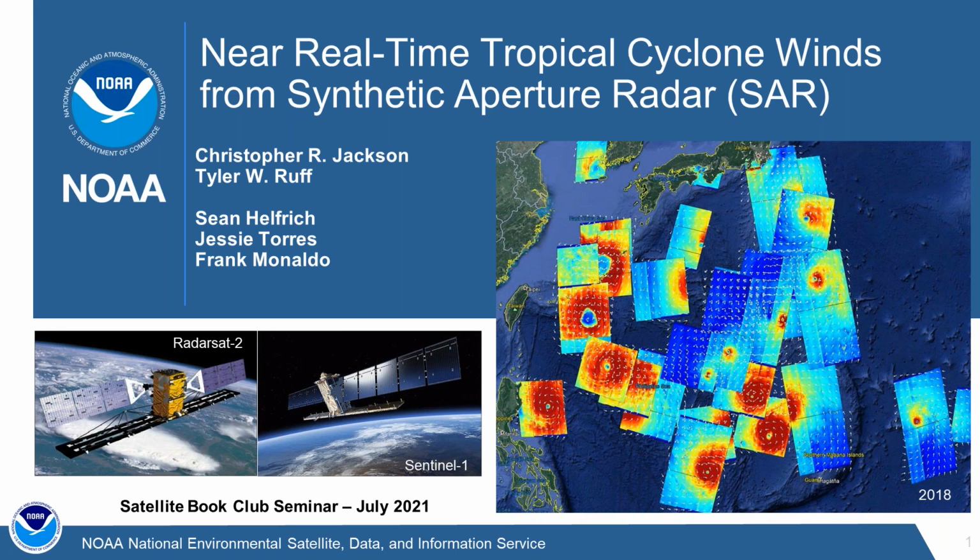Note that this is a bit of a change from what was announced last week, but we're happy to have Chris Jackson, consultant scientist with the Satellite Oceanography and Climate Division, step in today with his presentation, Near Real-Time Tropical Cyclone Winds from Synthetic Aperture Radar. Our facilitator is Stephanie Stevenson, meteorologist and programmer with the Technology and Science branch of the National Hurricane Center.